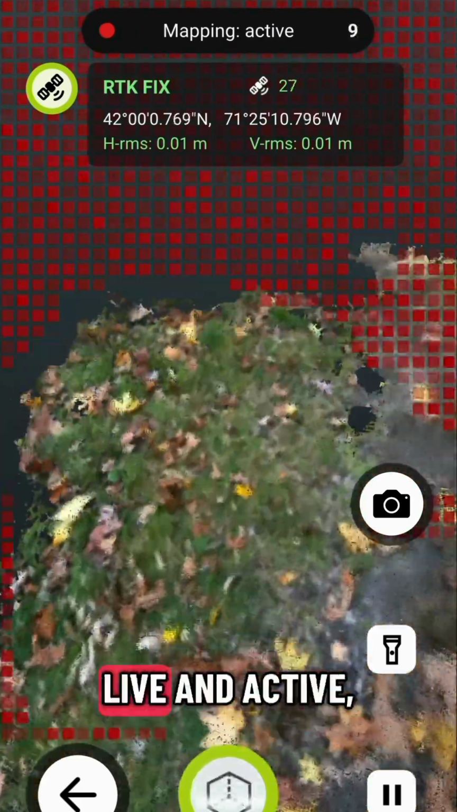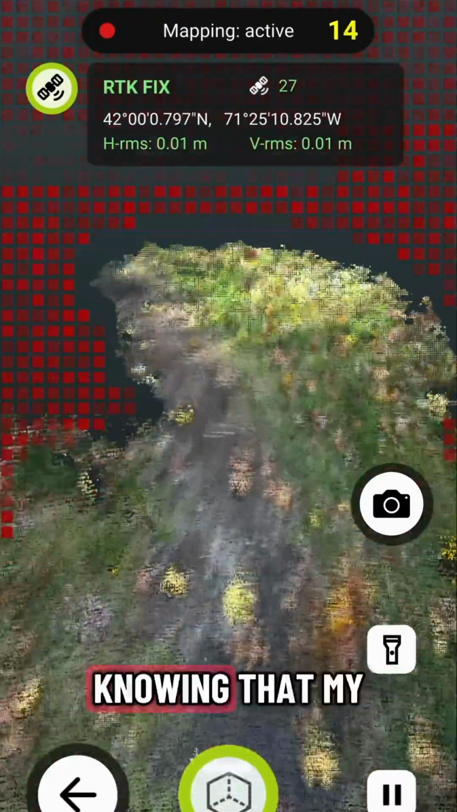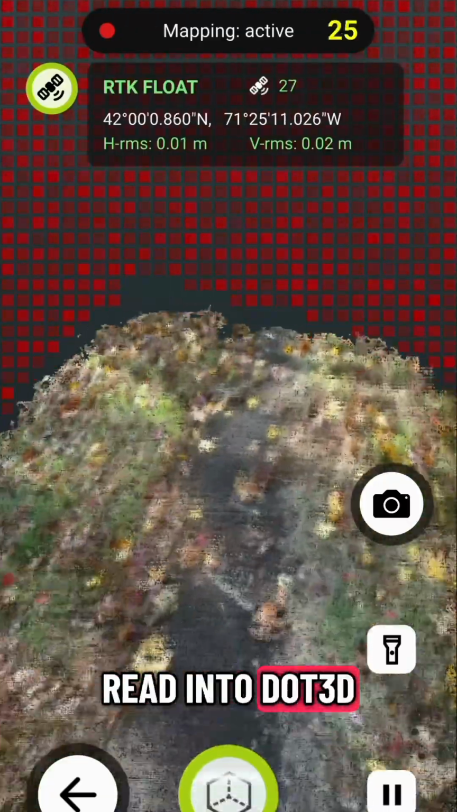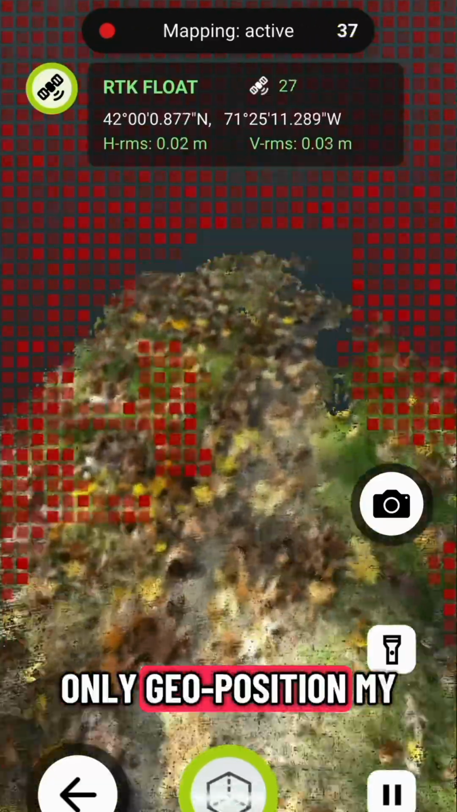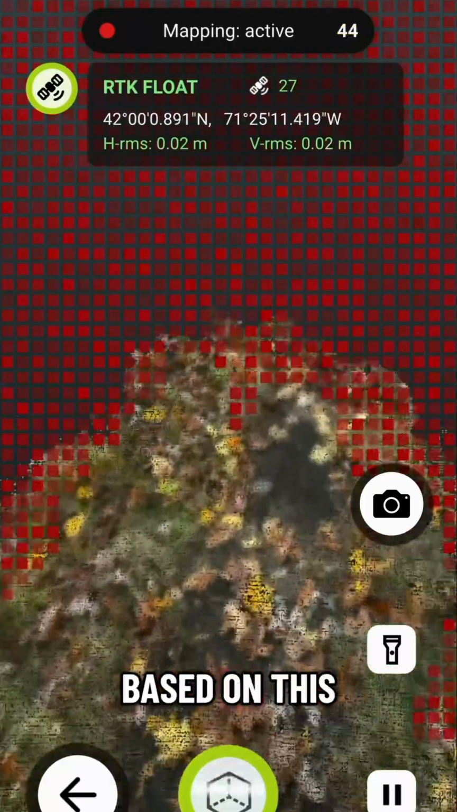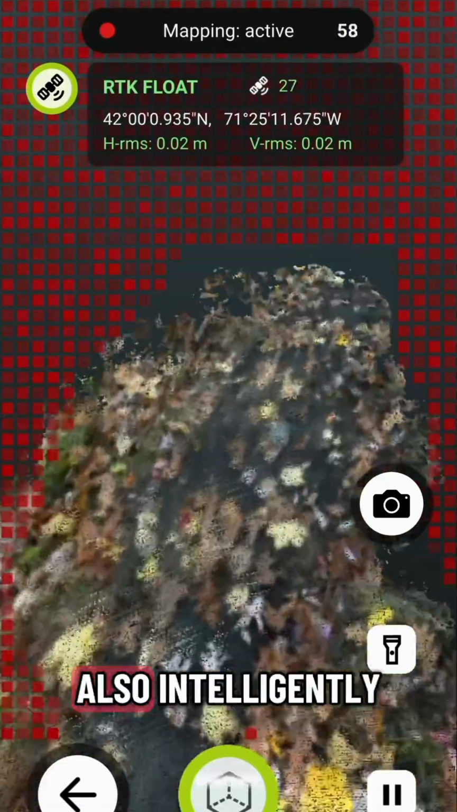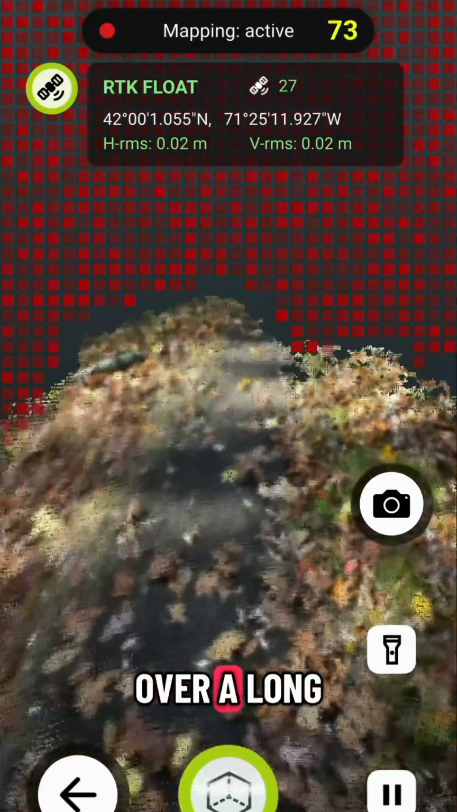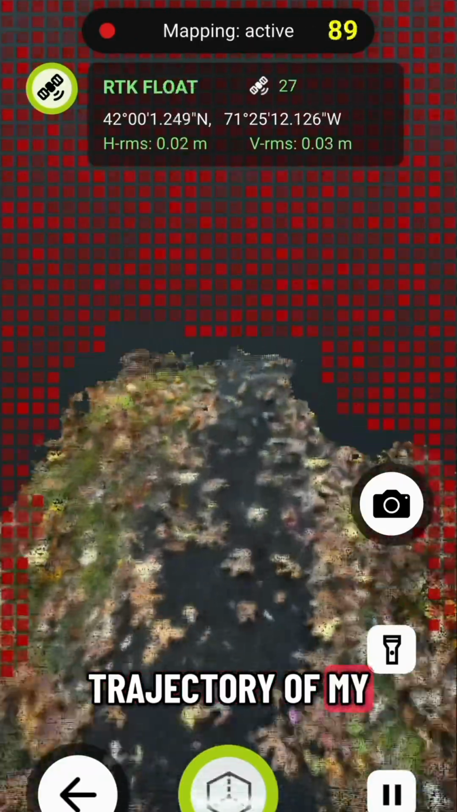Now with my connection live and active, I can just freely walk this long stretch of trail, knowing that my live RTK feed is being read into Dot3D the entire time I'm scanning. This will not only geoposition my data very accurately based on this high accuracy GNSS receiver, but it will also intelligently adjust for any drift throughout my scan over a long outdoor scan by recognizing the trajectory of my Reach RX.